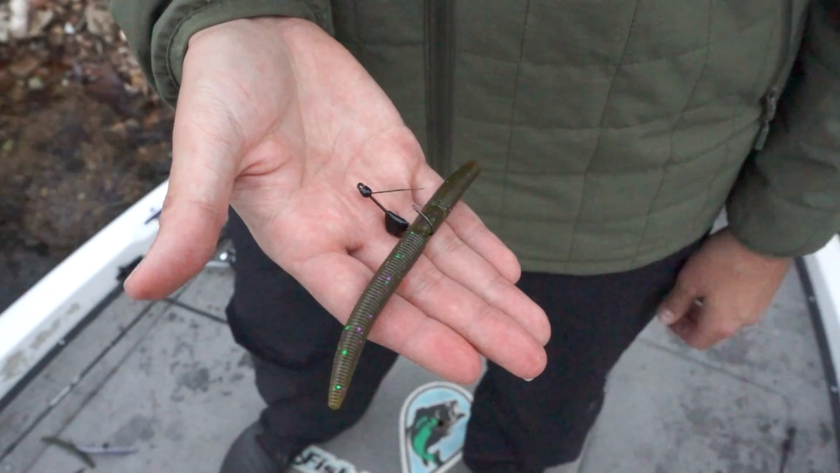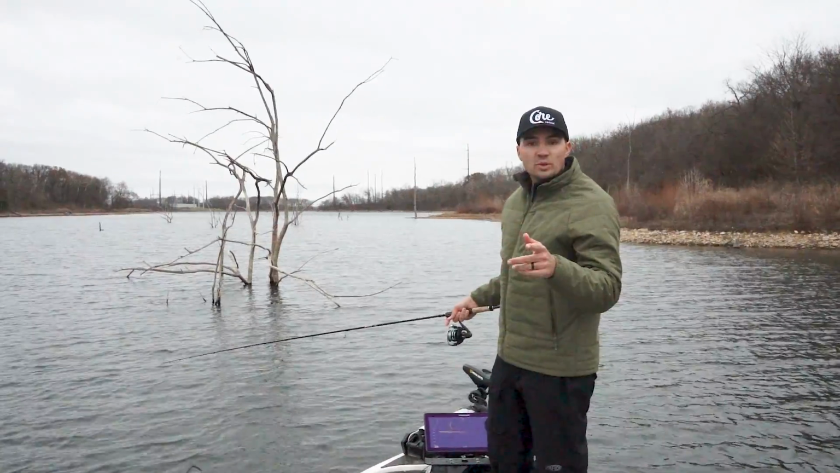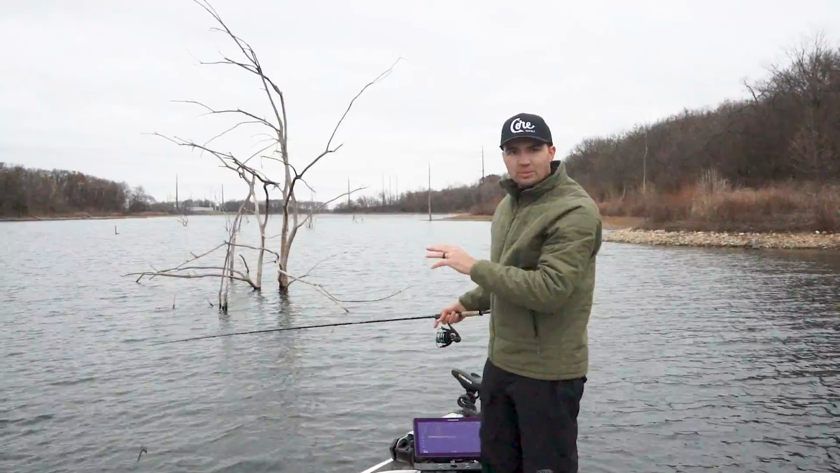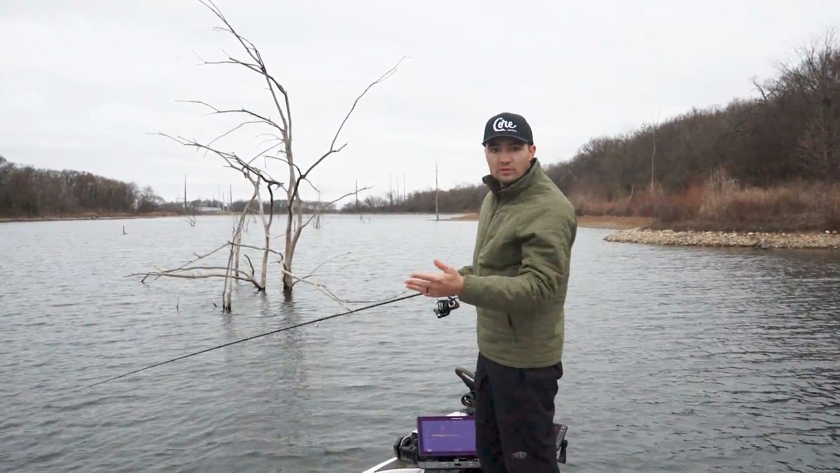But with the single cable guard weed guard on it, it comes through cover like no other wacky rig hook I've ever used. Let me show you how it works through one of these big standing trees. And this is one of the scenarios where the Weedless Wacky shot really shines. You can see a really thick piece of timber in front of me. This could be a laydown or a brush pile or even thick grass.